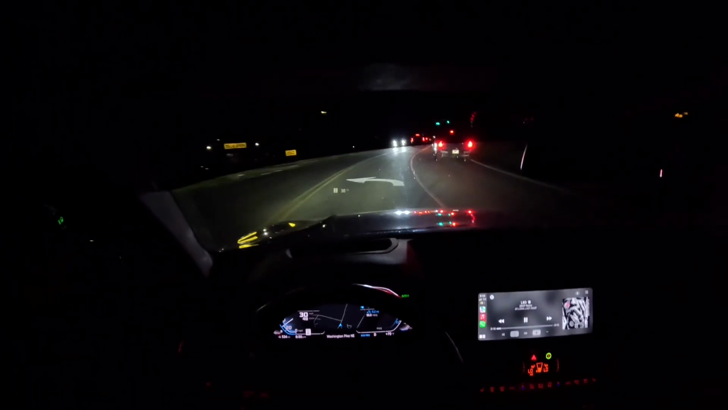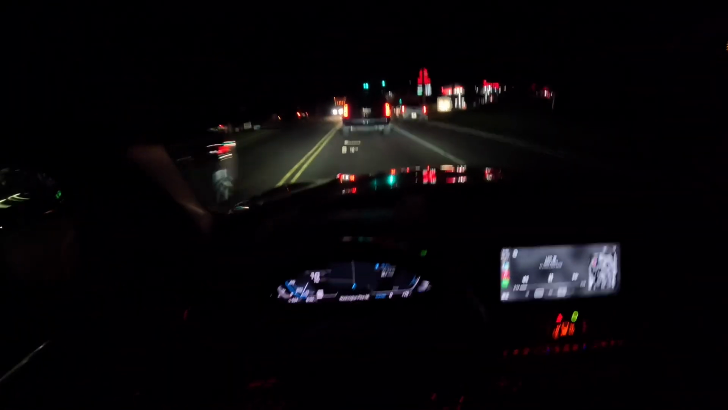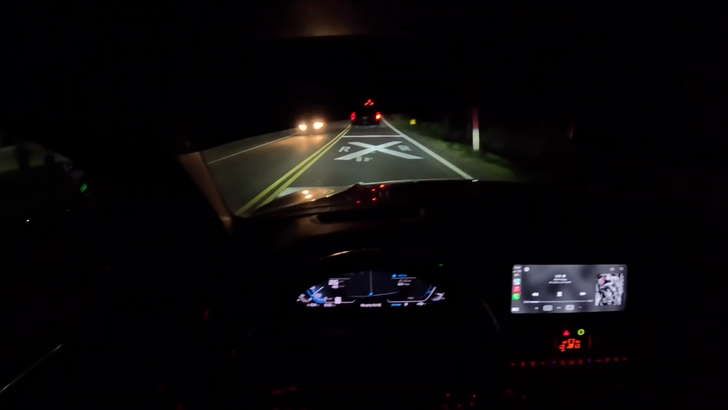Pretty efficient car. And I was reading more on the 340s the other day, since I'm considering getting one soon, and it's really not that much of a drop in fuel efficiency. From what I saw, it was like 2 miles per gallon less, which is like nothing. You probably would barely even notice that, honestly. It's just crazy.